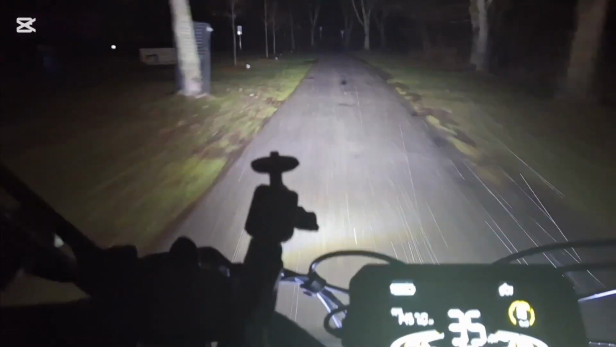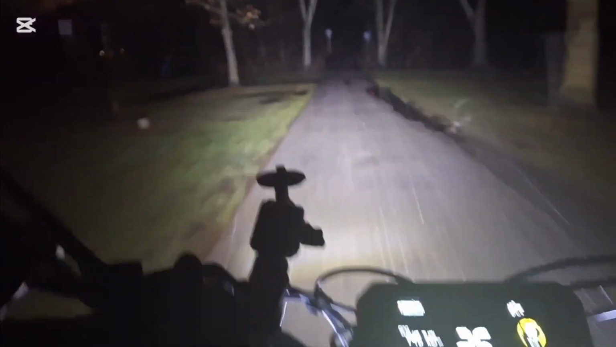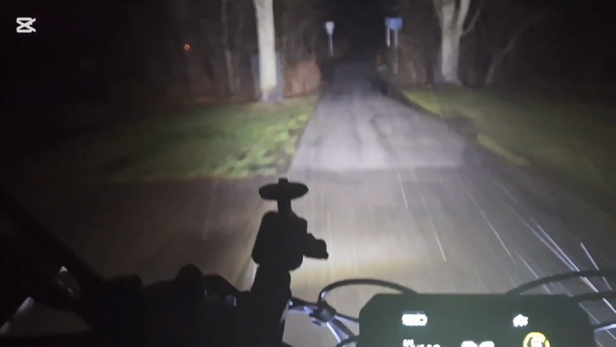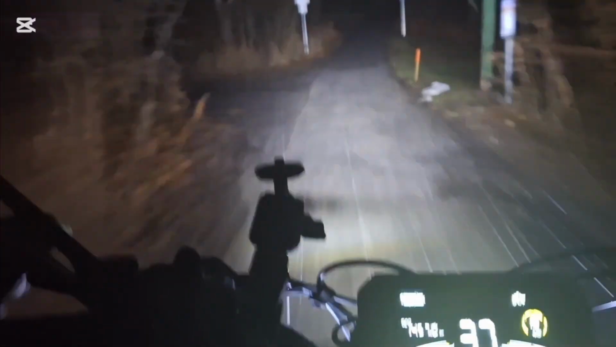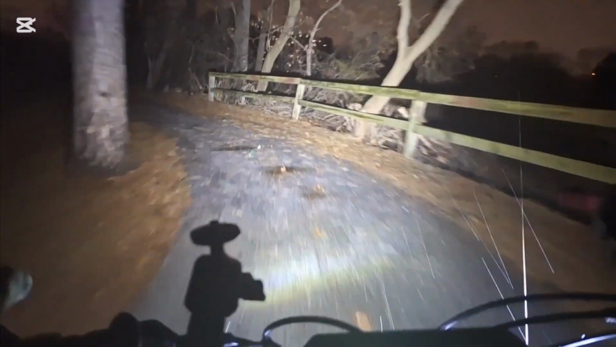Yeah, it's raining pretty good now. Pretty bumpy through here too.